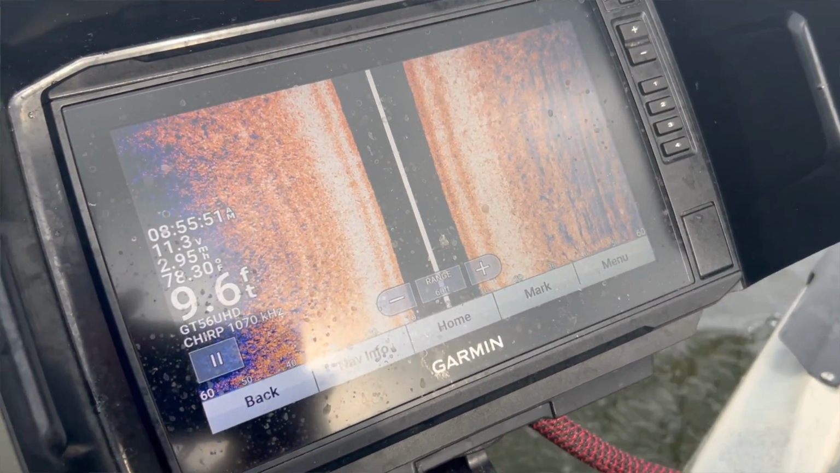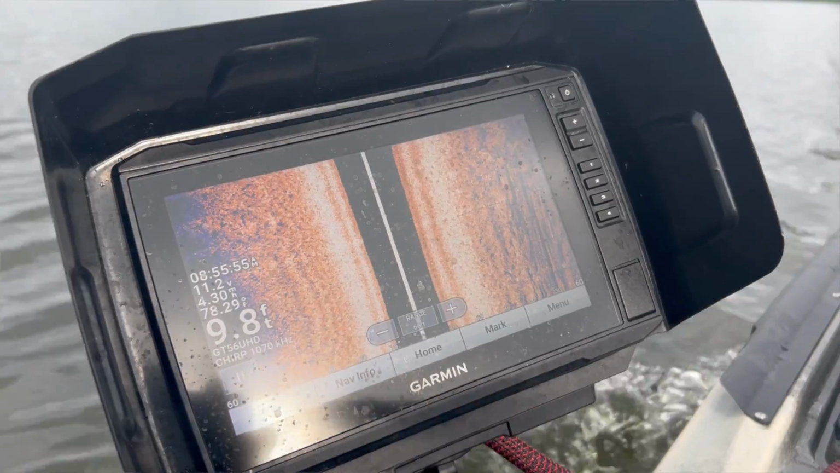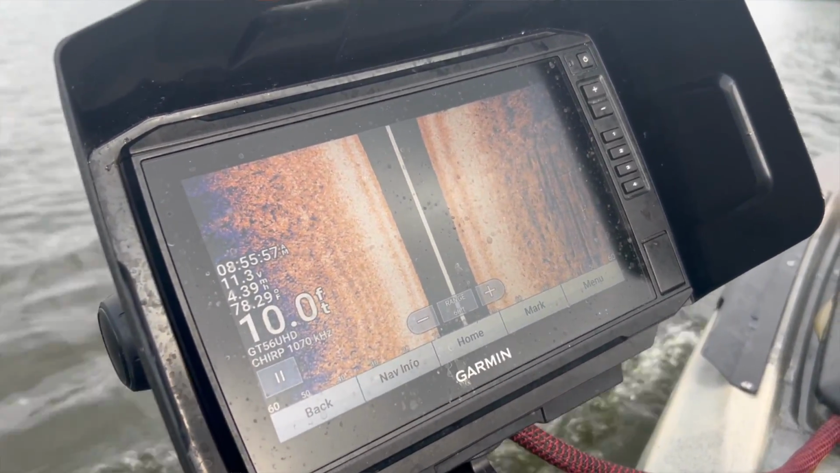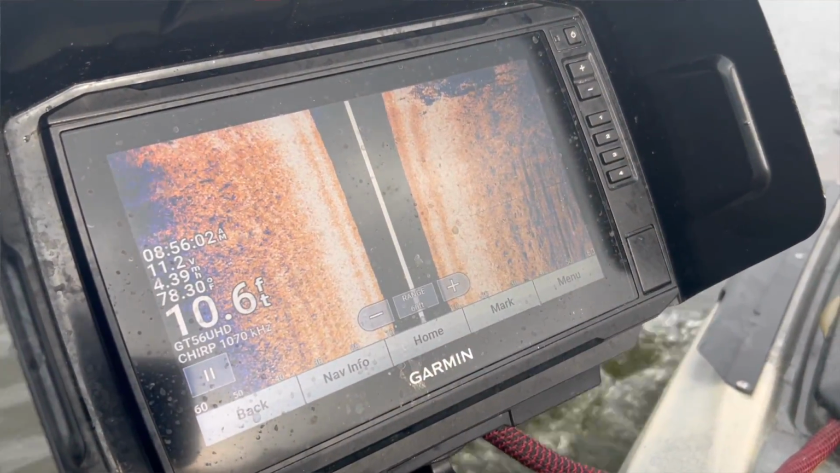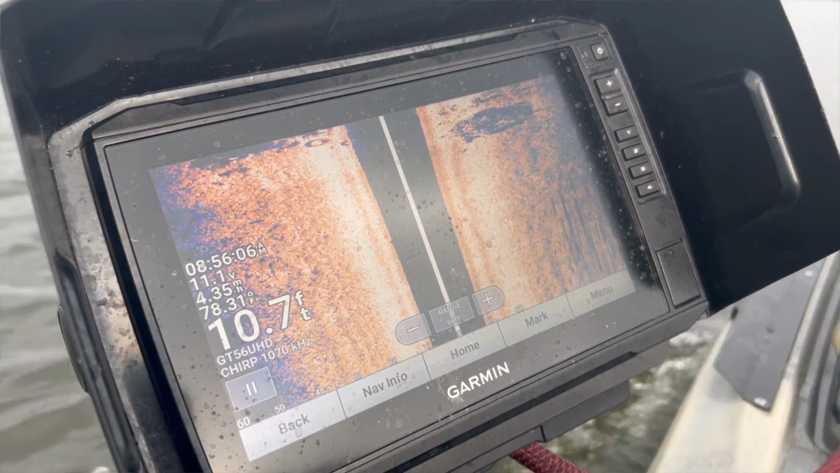So now let's talk about side imaging. With side imaging, similar to down imaging, however, you're going to see out both sides of your vessel. So you can shoot that out sometimes 100 feet. I usually have mine set at 60 feet because if I see something at 100 feet, I can't actually cast that far, but I love side imaging. It's going to help you identify what's underneath the water, and then once you figure out, oh, that's a fantastic underwater stump, you can get closer to it and get that more detailed image.